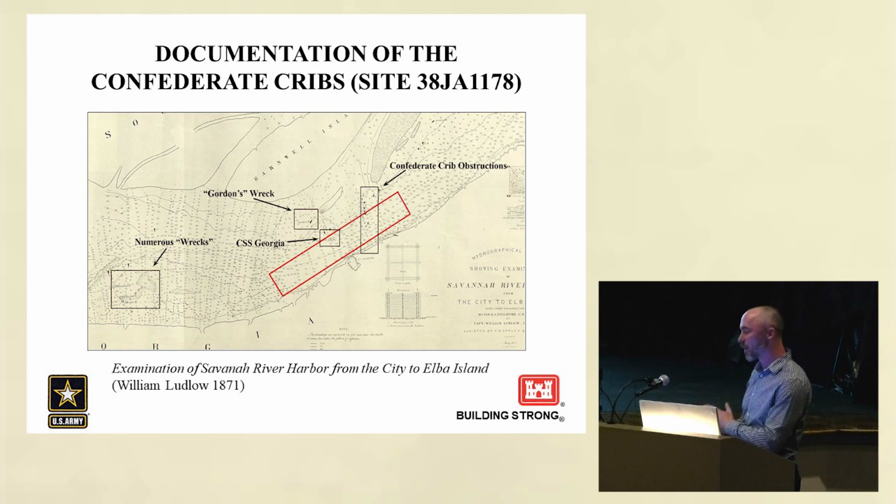So even though it is highly degraded, it's still been recommended eligible for the National Register of Historic Places, like the CSS Georgia, which is on the register. The other wrecks on there are just to show you what's going on. They're not necessarily related to this project. But anyway, that sets us up for this next. We're going to show a video that Michael Jordan produced related to the Confederate Cribs.